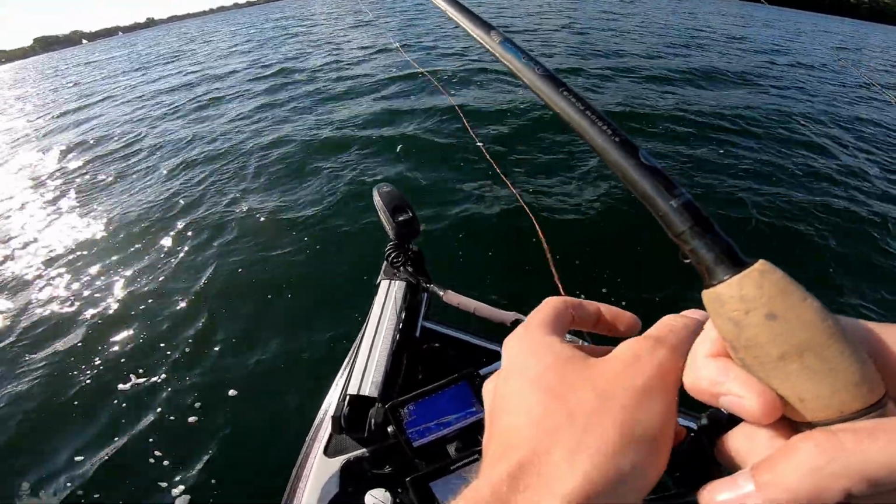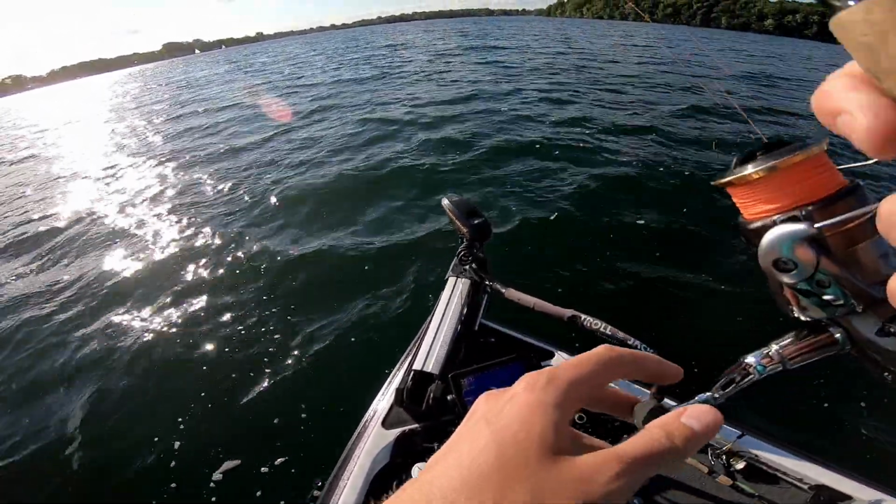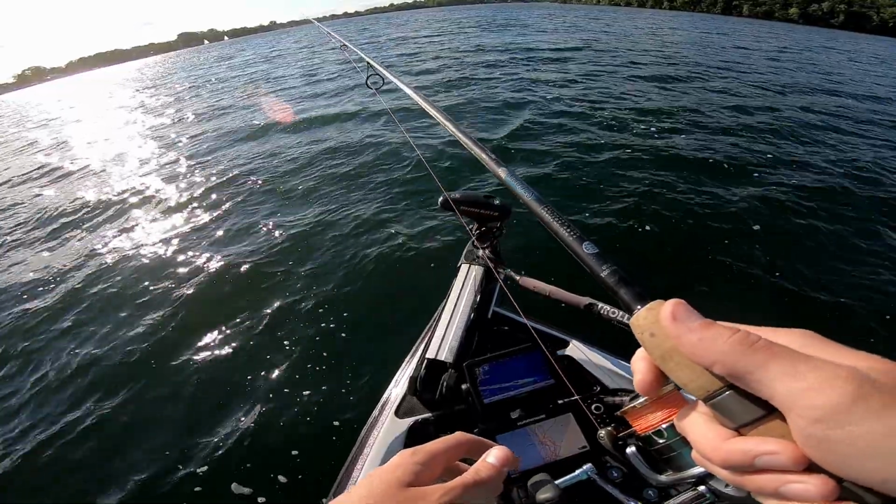Like he's going for it. He's going for it. See him go down? Yeah, he went down for it. Let him grab it. Did you just grab it? No. He went down for it, I think. Like straight out at 70, I thought.